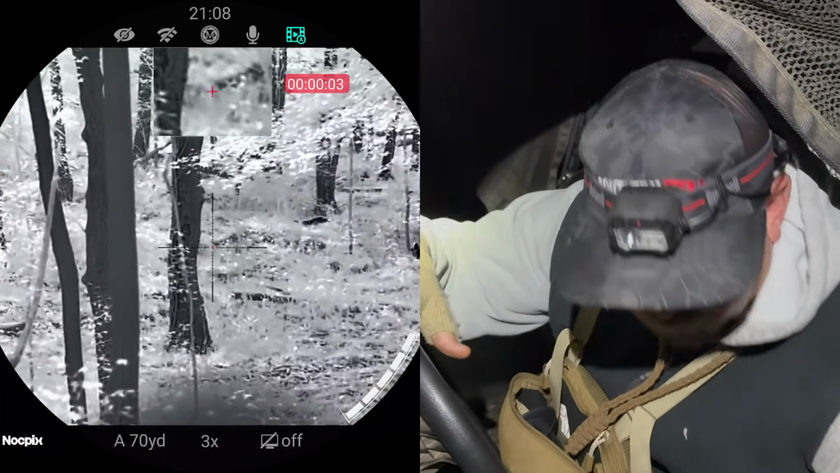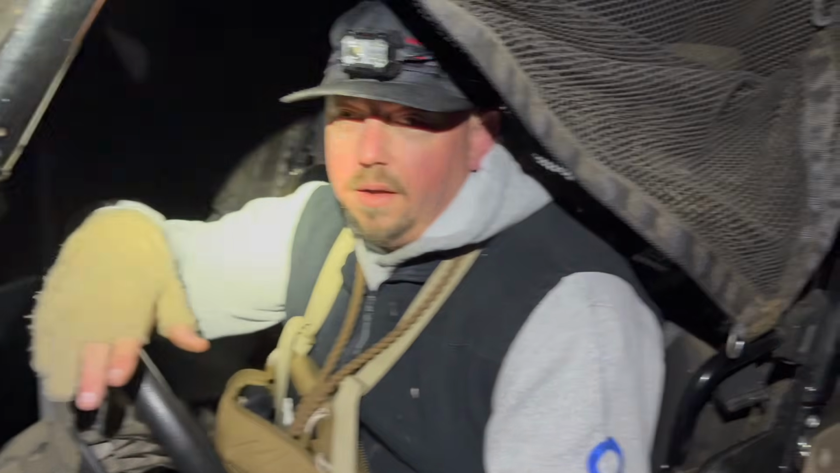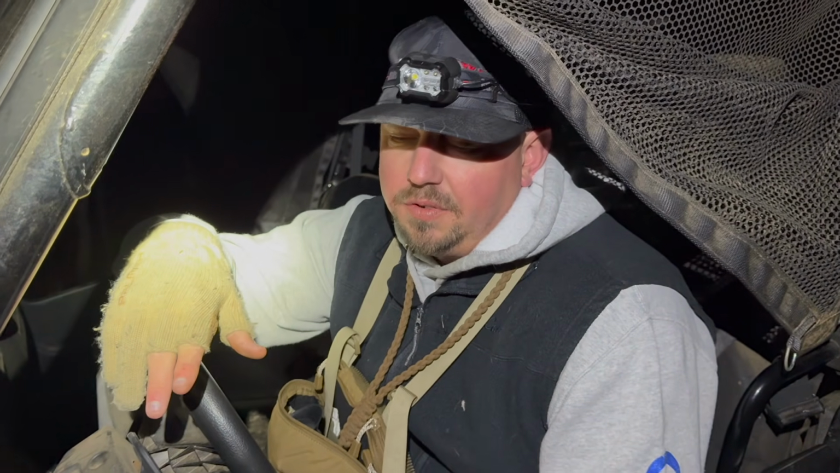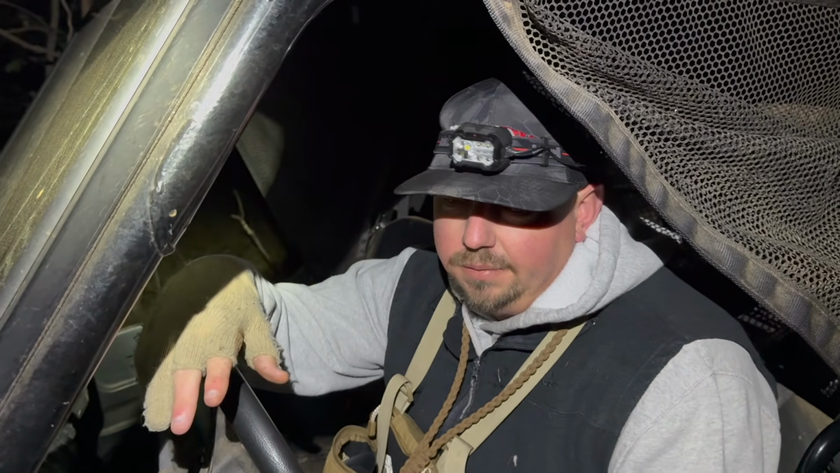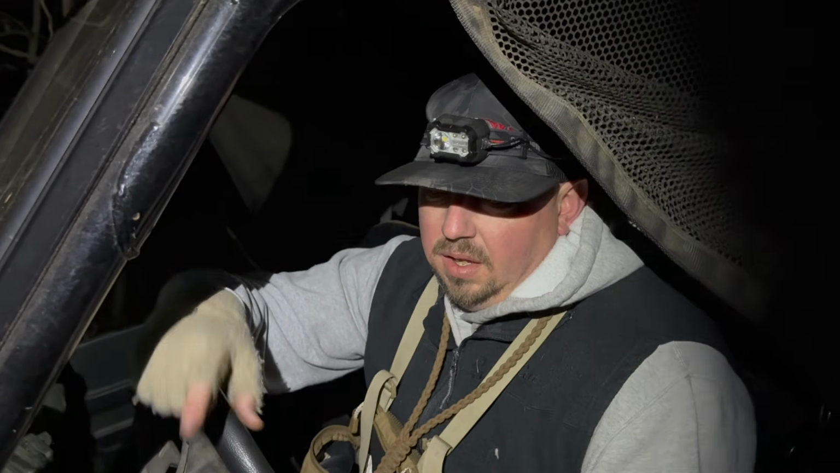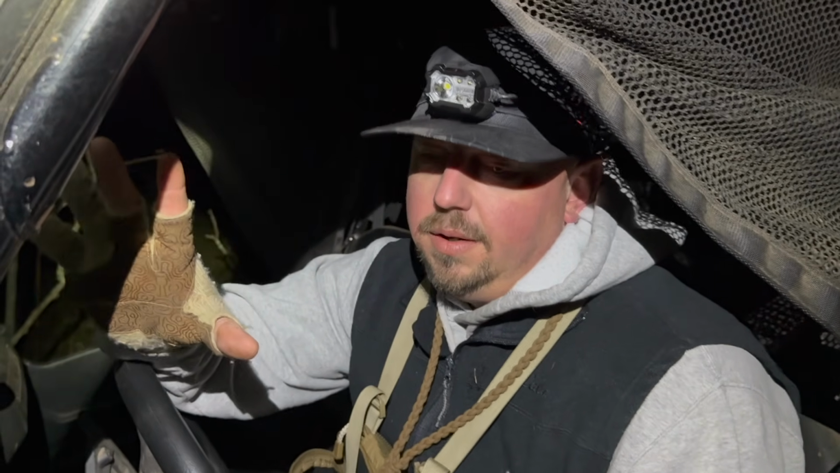Runs off, circles back around, stops, 100 yards through the woods? At least. I was trying to range it, but you kept coming into my frame there, so I was not wanting to point the gun at you. Yeah. But you can't tell, obviously, but it is thick in here.